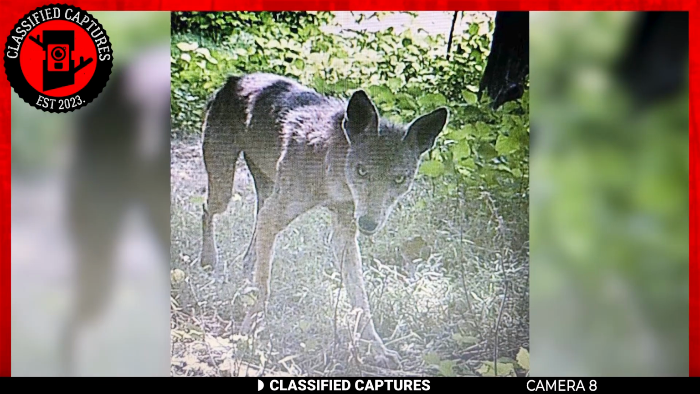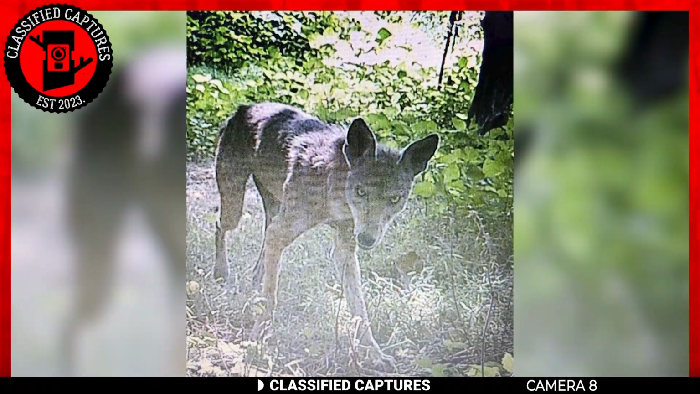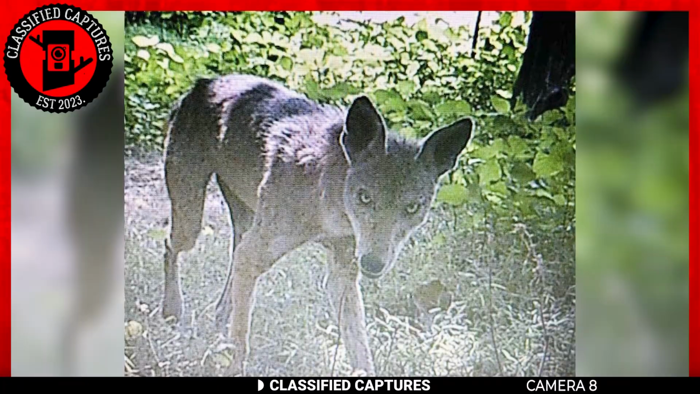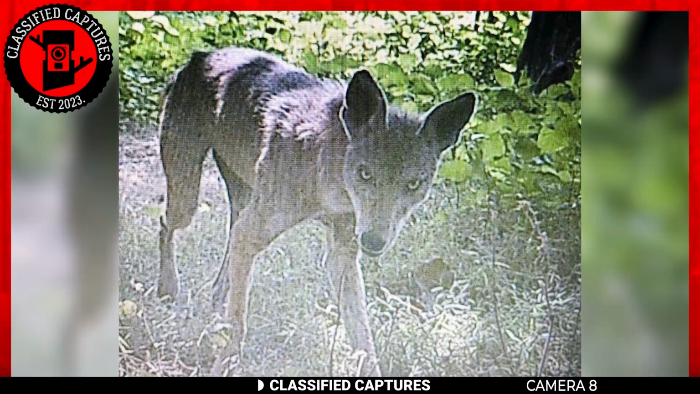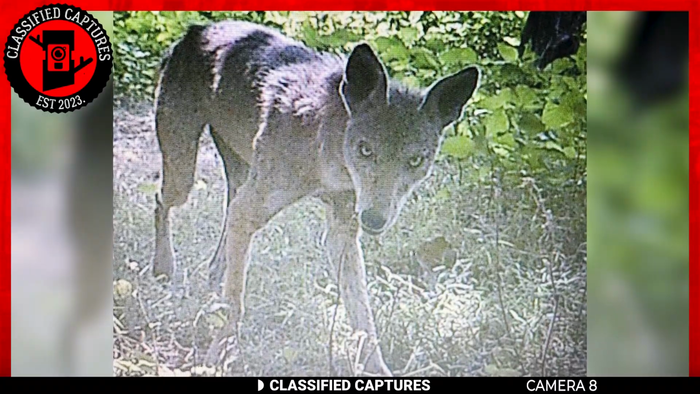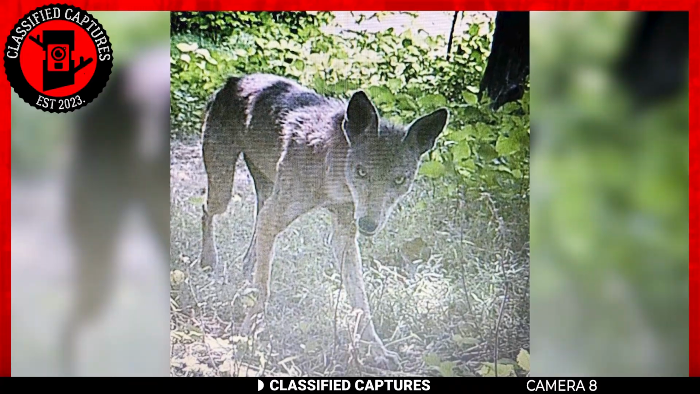This next capture looks normal at first glance, but a second and third look and you'd realize that there's nothing normal about it. Take a look. We're first met with what looks like a coyote. You look closely and realize that although it does look like a coyote, it has features that are somewhat reminiscent of a wolf. Despite the blend of features, it's not a coy wolf either.